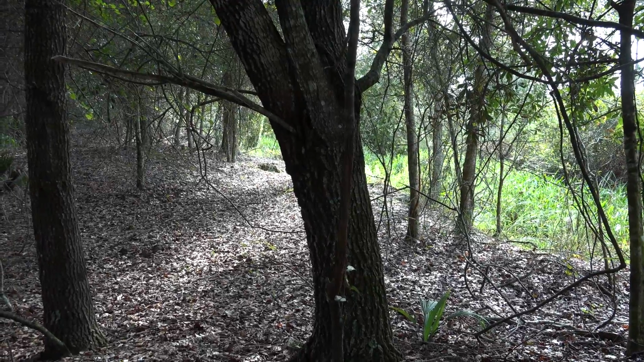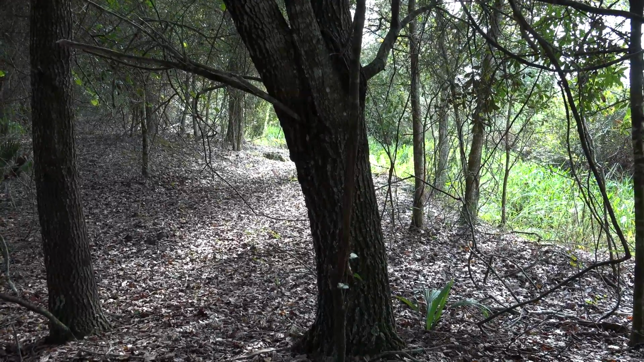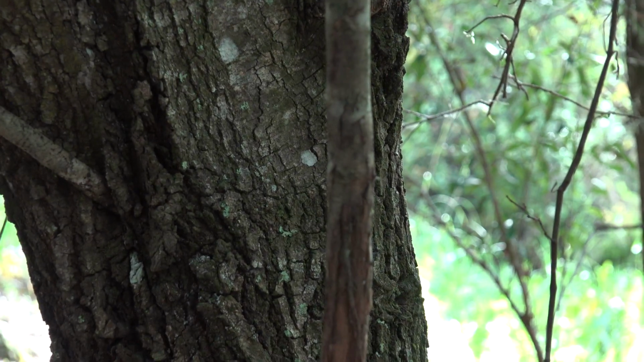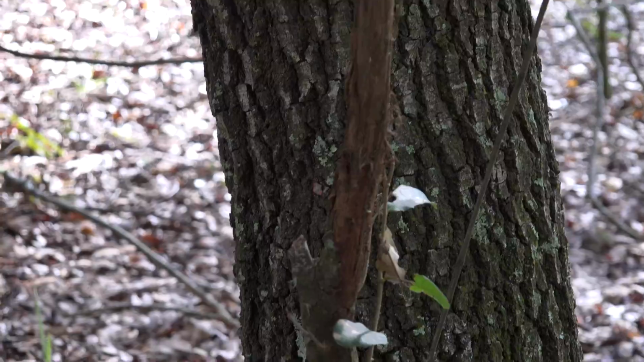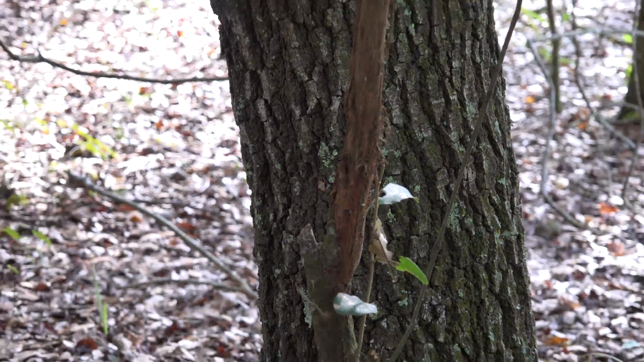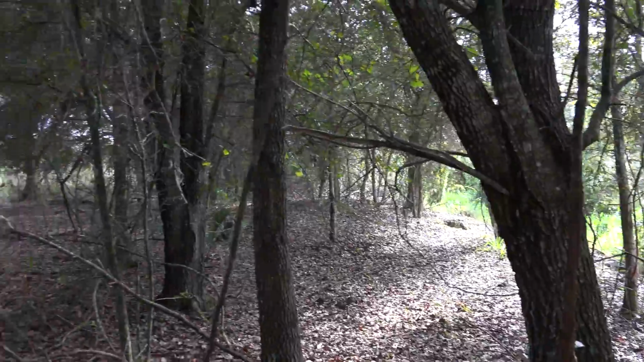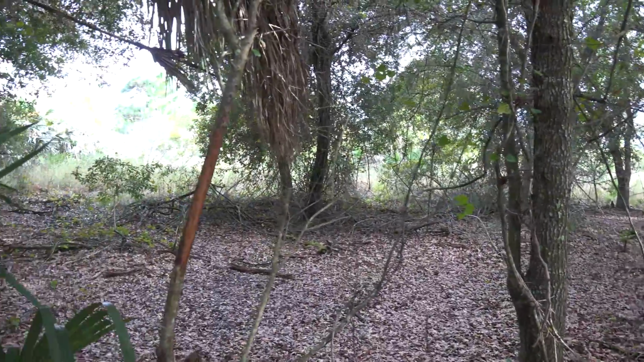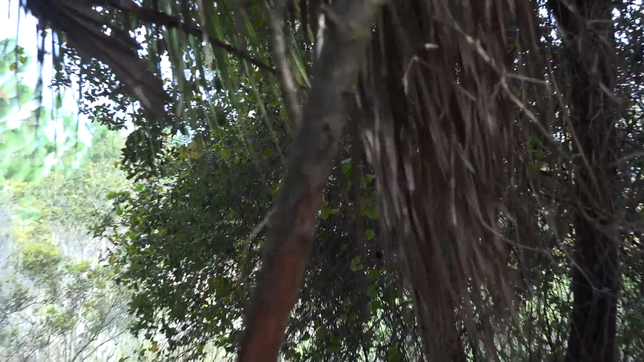Now we're only about 40 to 50 feet from where the camera's set up, and this tree was really rubbed on last year, but doesn't seem to be hit too much this year. But just as I walked up here, I looked off to my left, and lo and behold, they've been in here rubbing on this tree, and this is fresh this year.